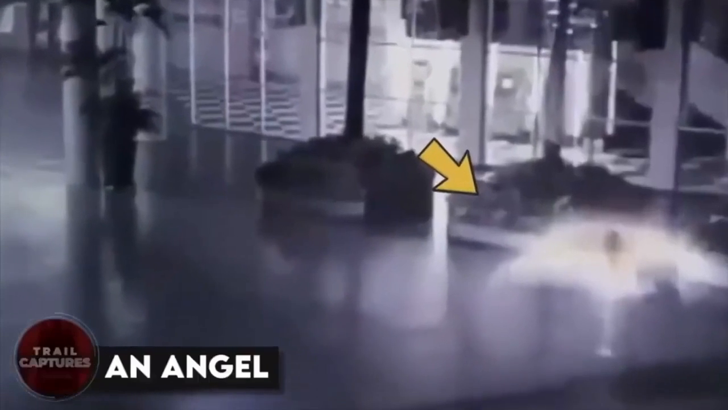An angel. This incredible video was taken in Jakarta, Indonesia on September 11, 2011. You can see a radiant winged being that looks like an angel descending from the sky and touching down on the ground before taking off again. When people saw this video, they started calling the figure the Angel of Jakarta. Some people even thought it might be a guardian angel sent down. However, there's always a chance that this might be fake.